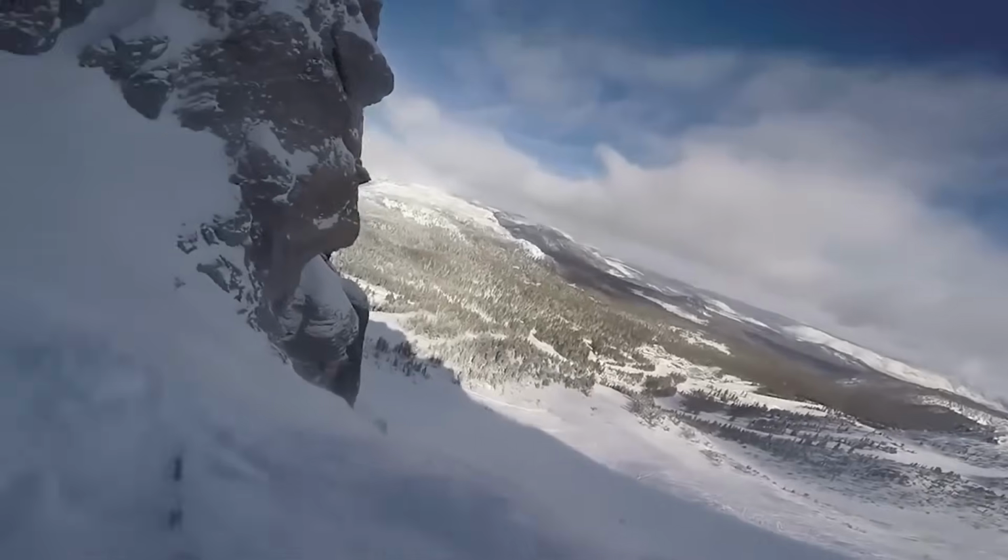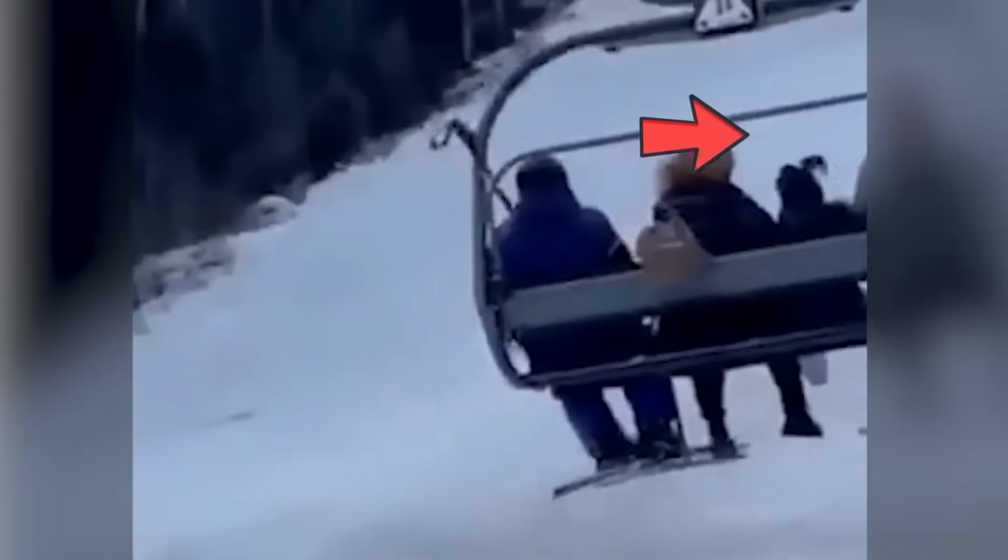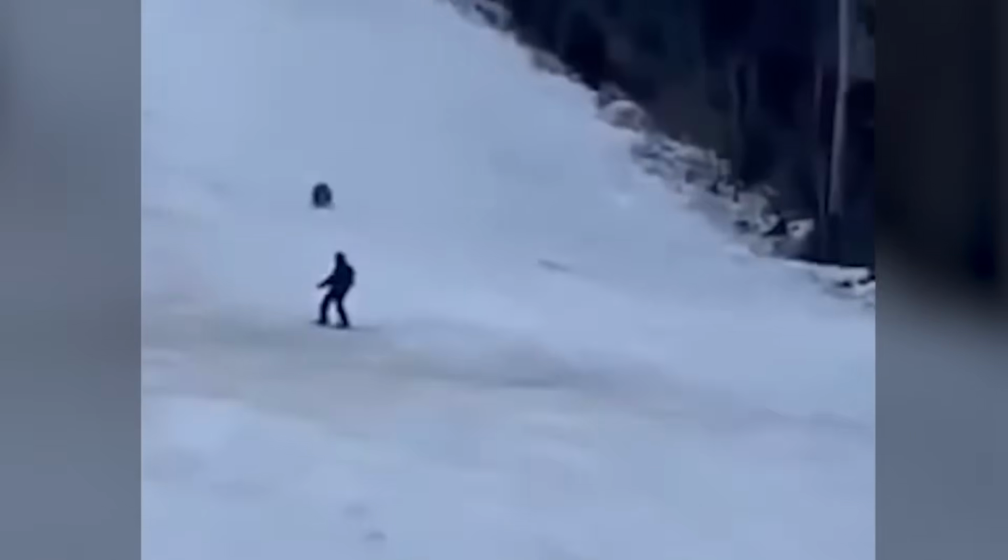Could you keep a calm head in such a situation? Please do share your views with us. We'd love to hear from you. The bear tracked him down for a time before it finally grew tired and quit.